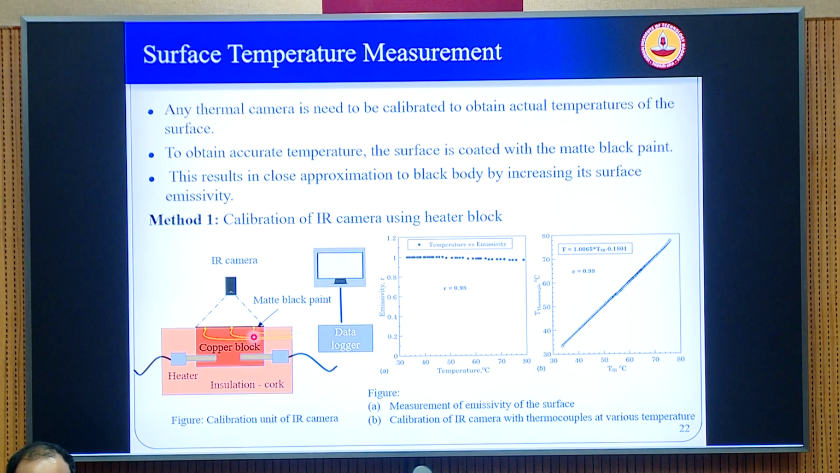We take a copper block, we insulate it, we have a heater which is going to maintain the copper at some predetermined temperature values, mostly isothermal, because copper is very highly conductive. Very immediately it reaches an isothermal state. And then to maximize the emission that is coming from the copper, we try to apply a black coating on top so that the emissivity of this material comes close to 1.